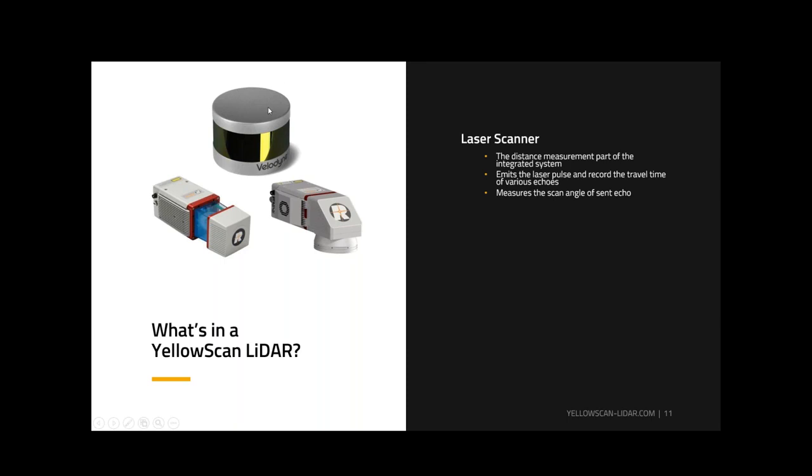This is the device that's going to be doing the distance measurement. It's going to emit the laser pulses and record the travel time for the echoes that particular system is capable of keeping track of. It's also going to measure the scan angle for those laser shots that are being sent, so that you know where those points are hitting the ground.